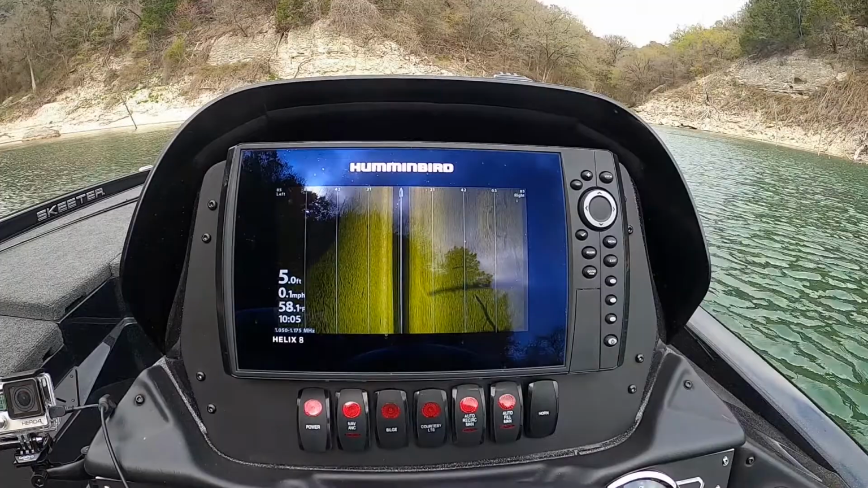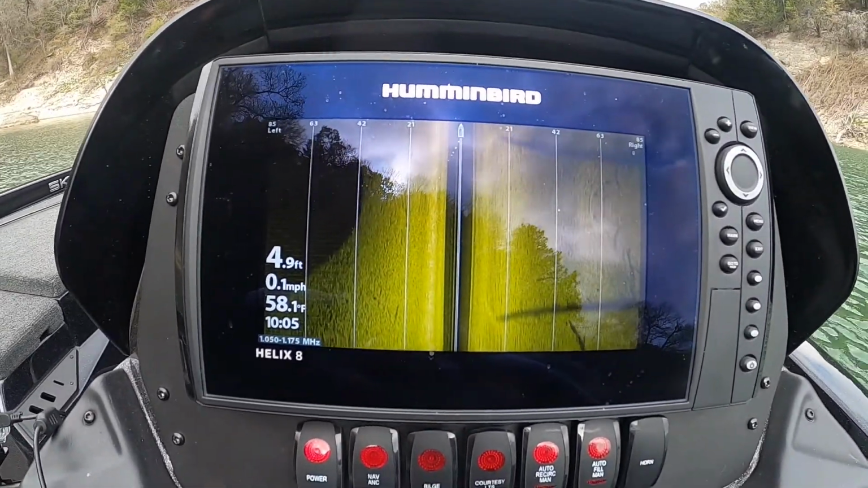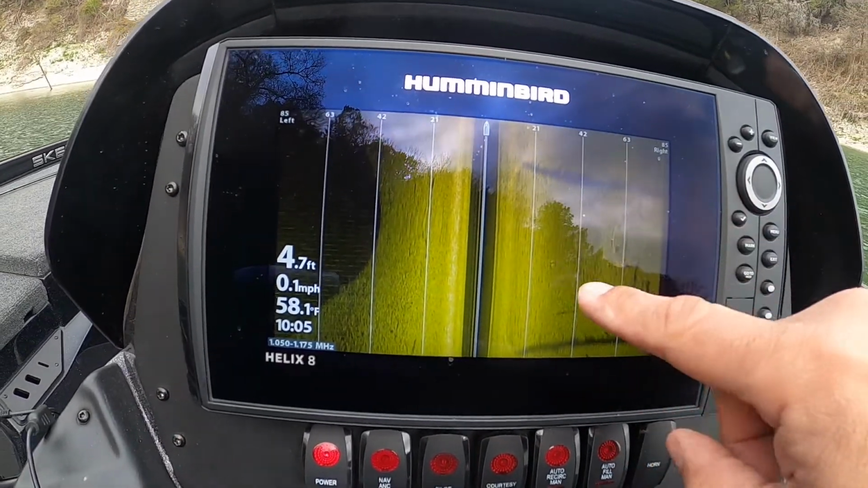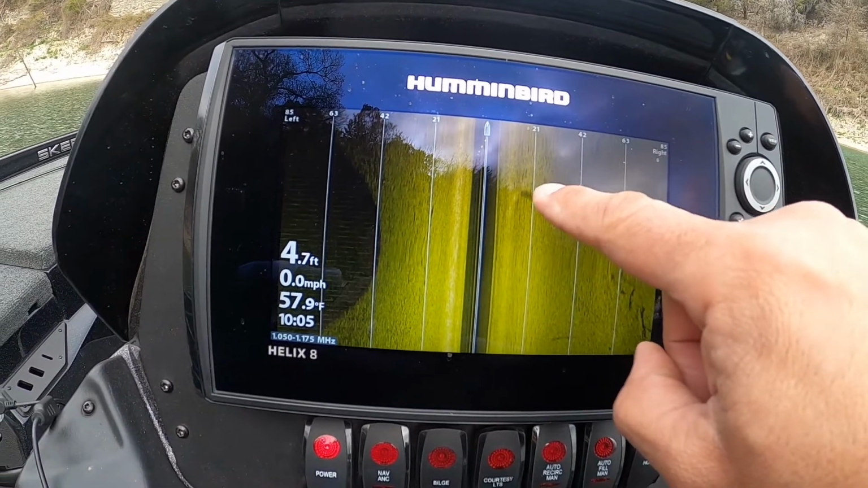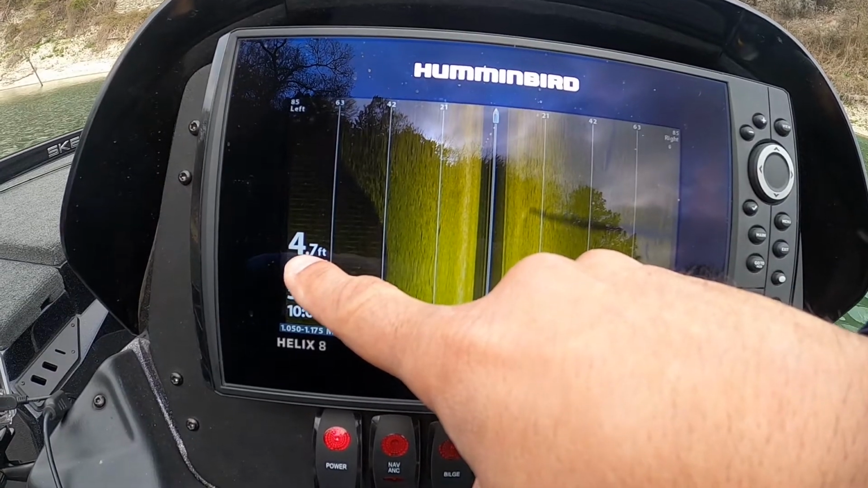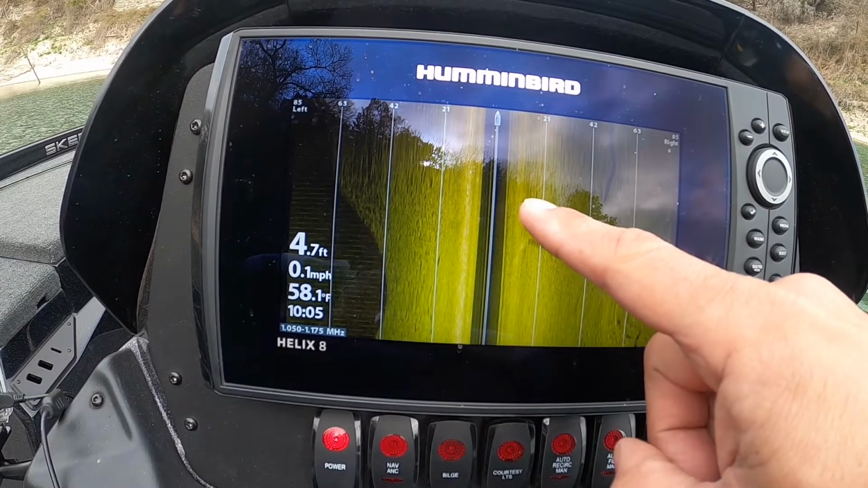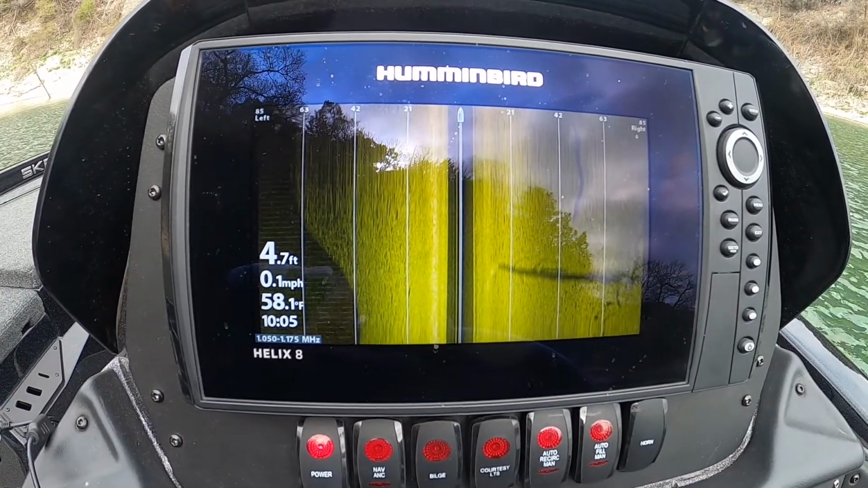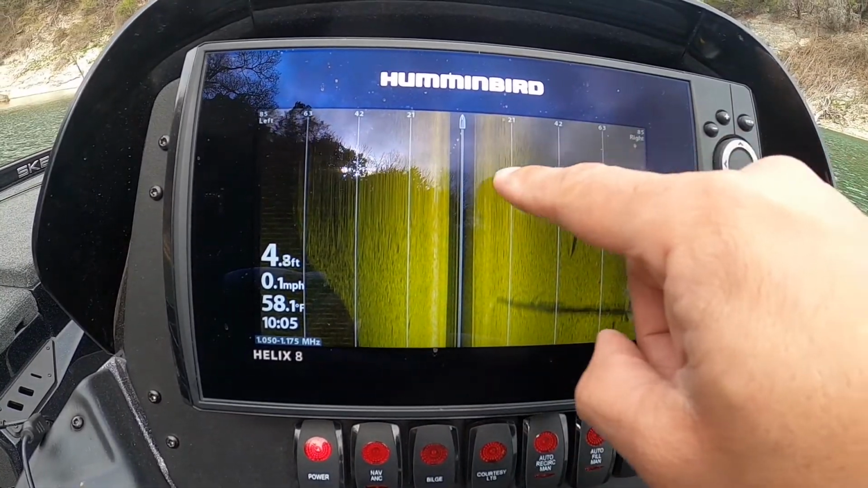So what you're looking at right there is the water column. So you're casting, let's say you got 21 feet away. You're not actually 21 feet away. You got to go 21 feet minus the almost 5 feet, the depth that it is. So it's actually going to bring you to maybe 16 feet away. So when you cast, you got to keep that in mind.